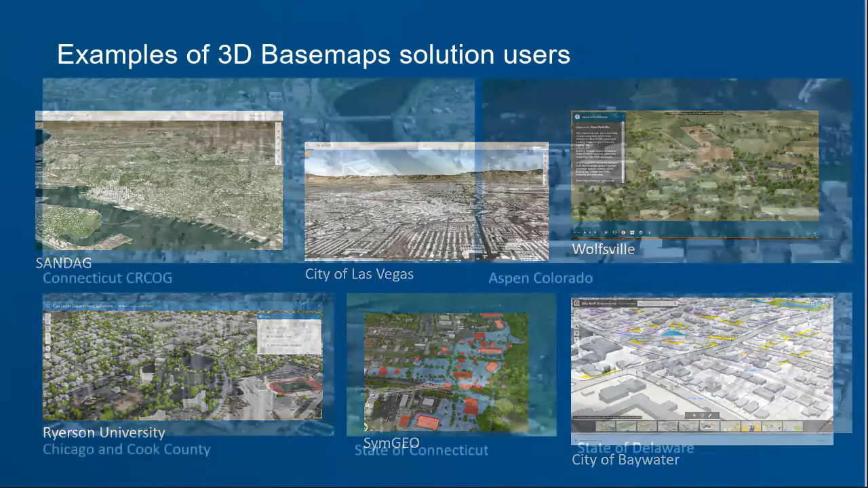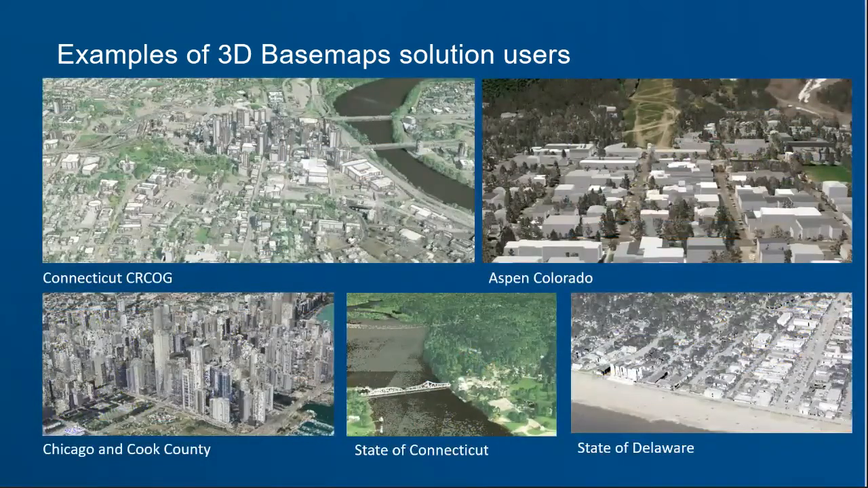And then I was going to show you some of the ones I've worked on fairly recently, especially Connecticut Capital Region Council of Governments, which is about 1/5 of the state right now. And now they have 3D base maps for about 1/5 of their state.